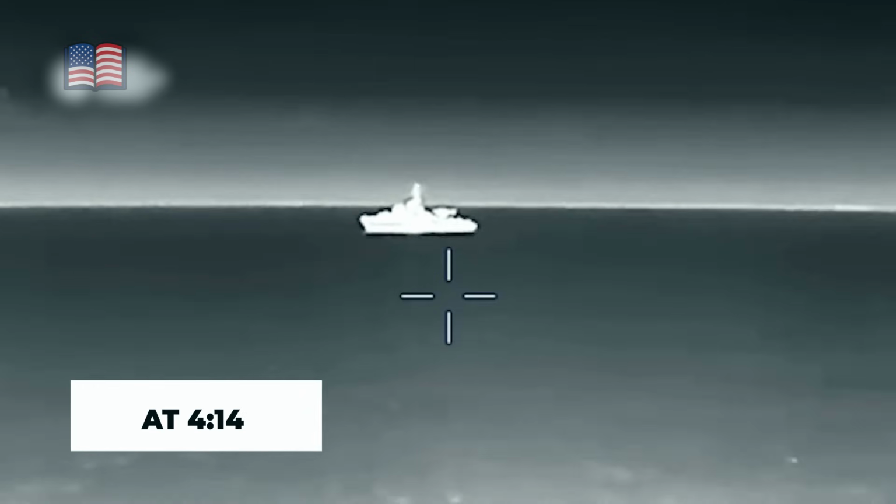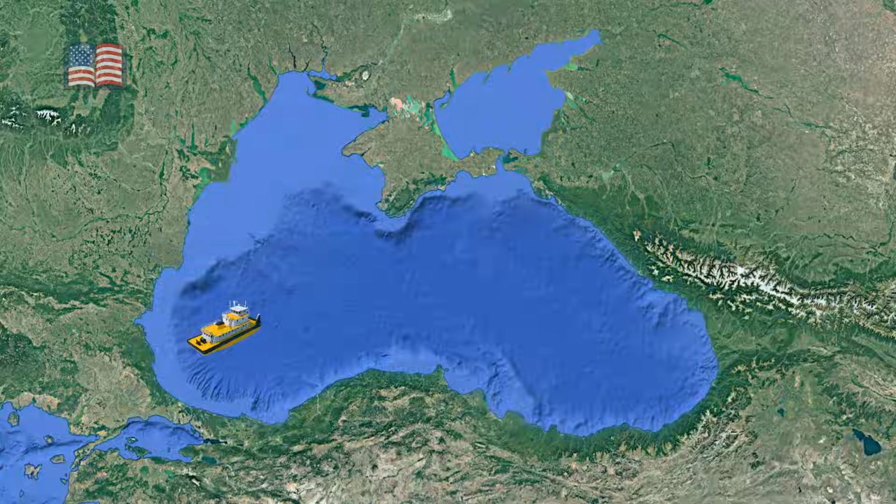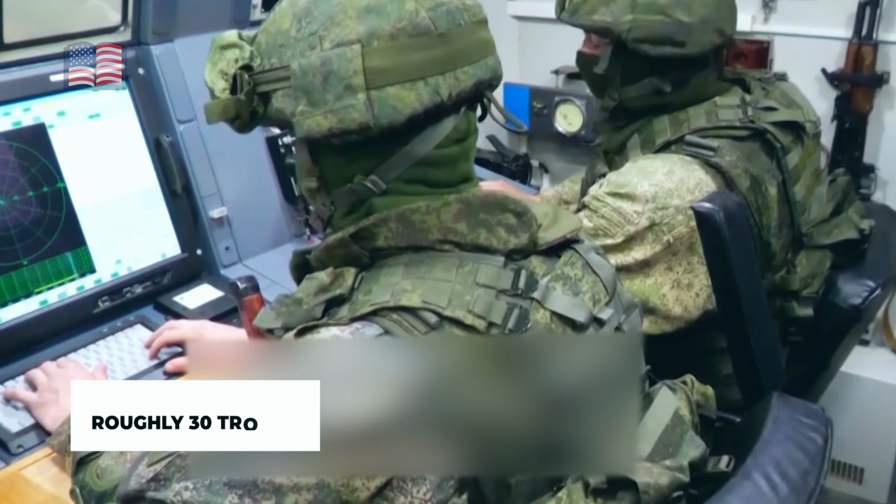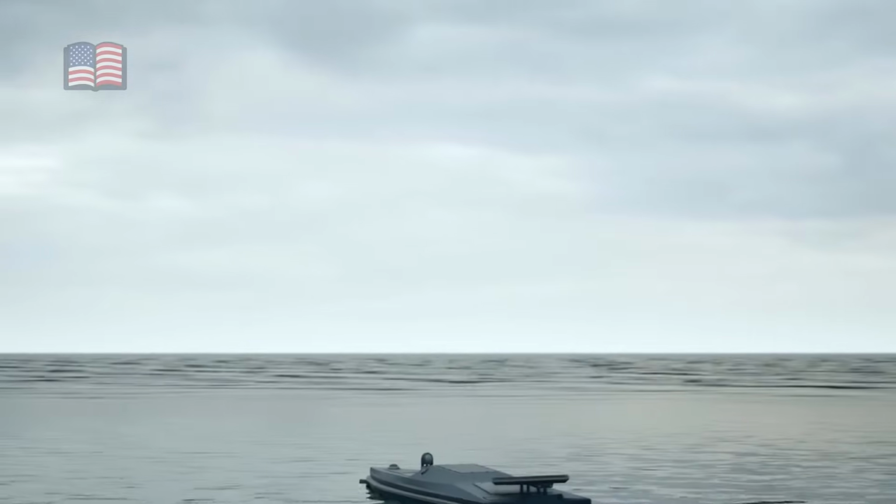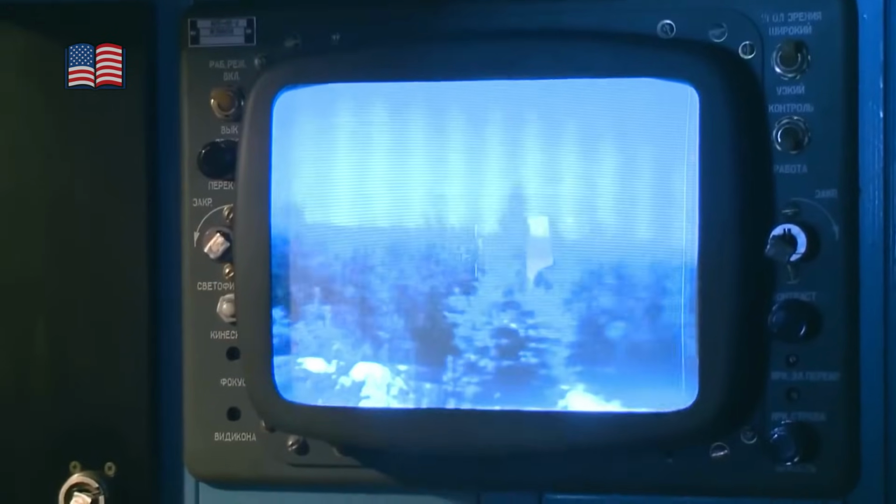At 4:14 local time on June 24, 2025, a Russian Cerna-class landing craft cut across the Black Sea toward the western shore near Kherson, carrying roughly 30 troops who believed they were moving through empty water. They were not. For the past 27 minutes, a Turkish-built Bayraktar TB2 had been watching from high above, patient and invisible, turning a quiet transit into a countdown.